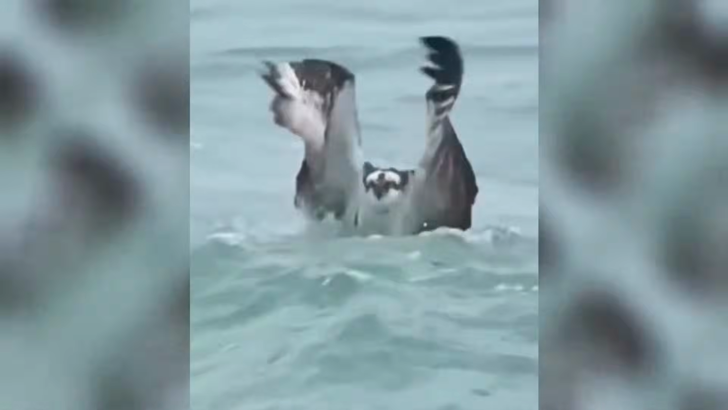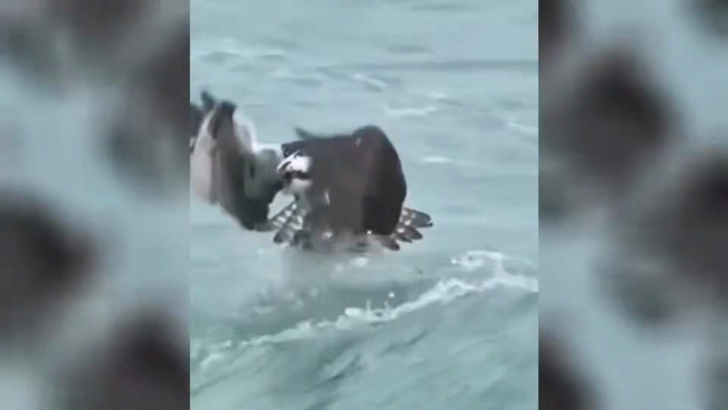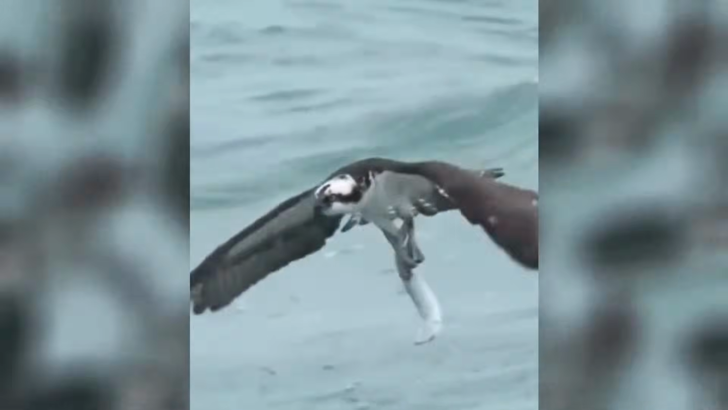This osprey just dives down, completely submerges itself, and grabs a huge fish. Now, like I said, these are all pretty cool. And remember, I mentioned we'd revisit the crab. So, after going through all of the comments, they voted that the crab swimming was the creepiest.